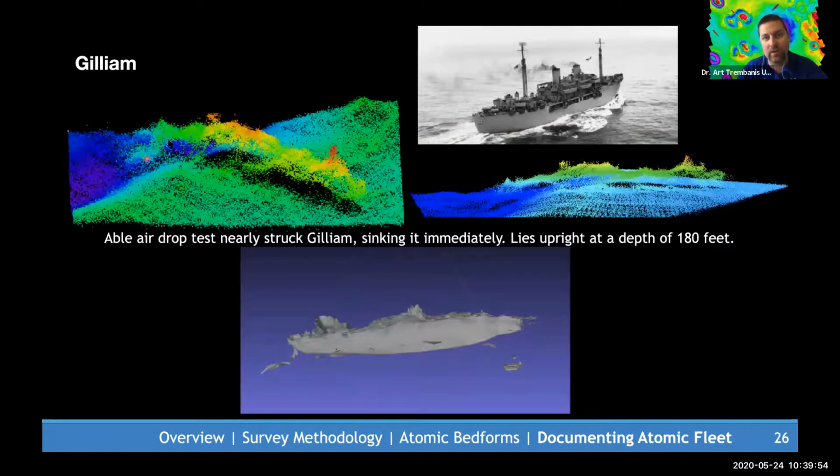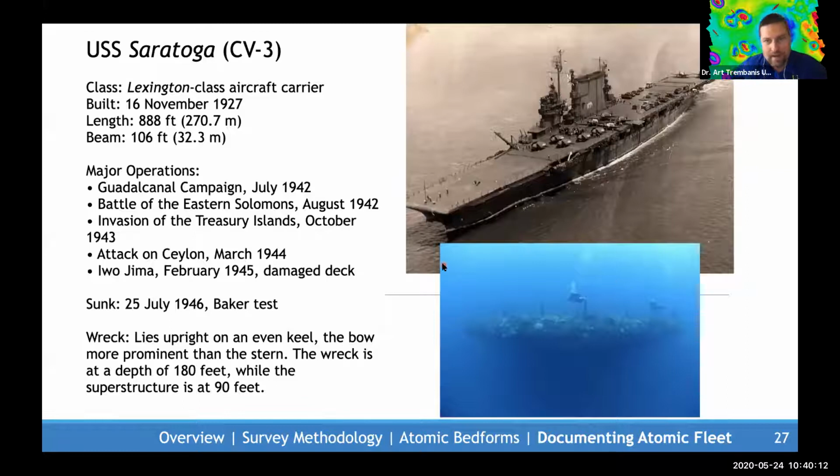So when we look at the positioning of the Gilliam, it's just sort of melted and conformed to the seafloor. And that's because the blast ended up going off right on top of it. It got flash melted and pulverized by the pressure from the bomb pushing down on it.